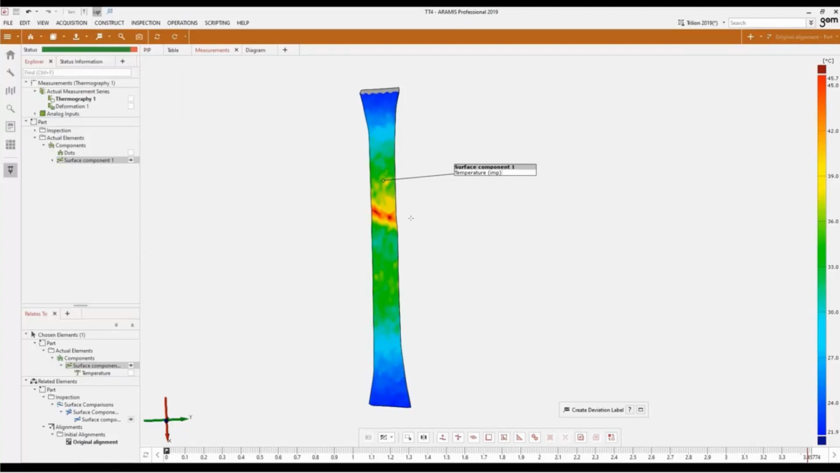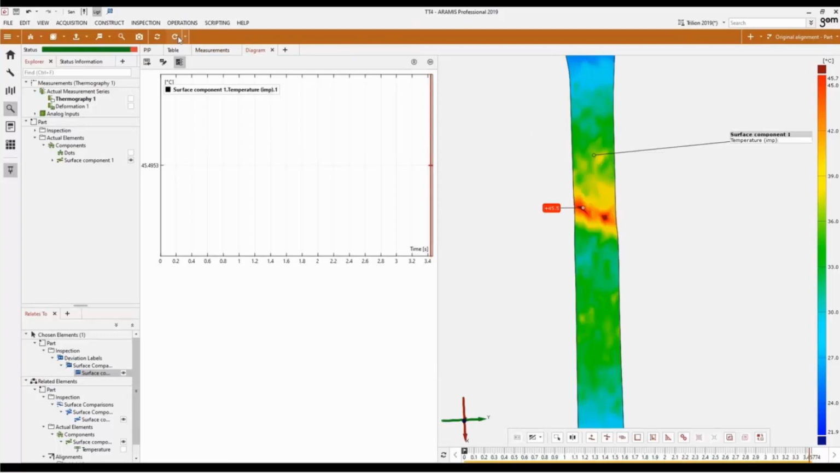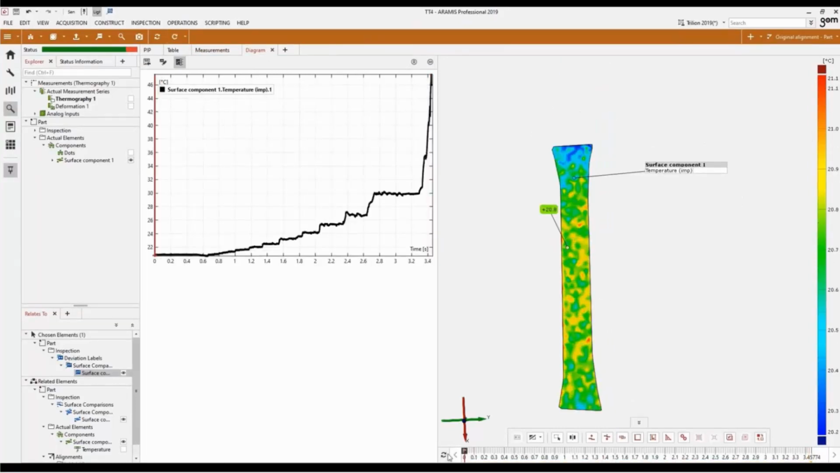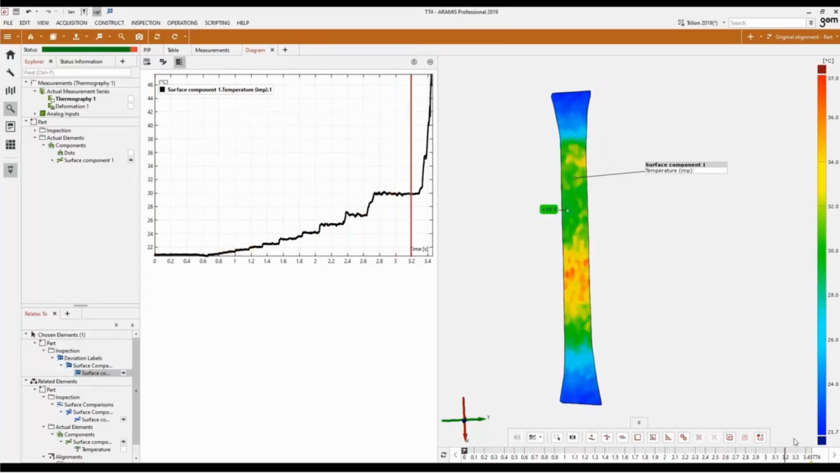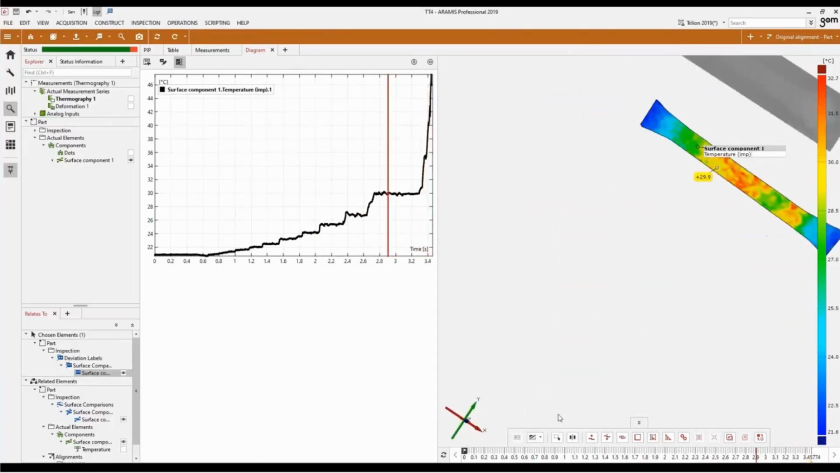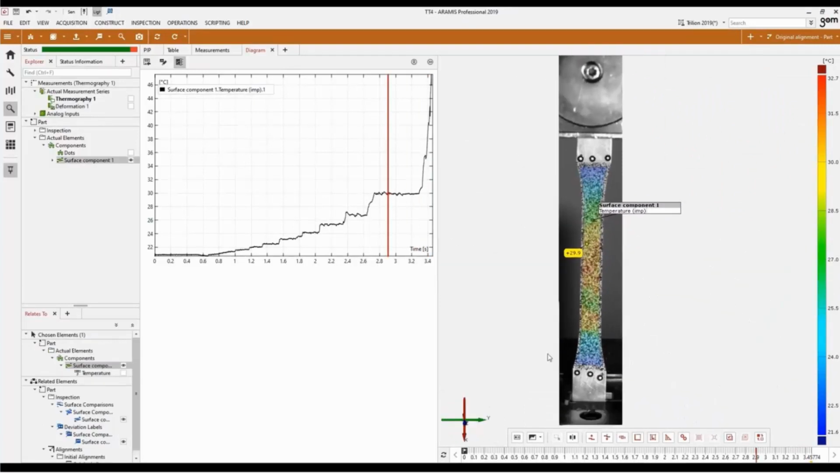I can then plot a specific point on this surface here and see its change over time in the diagram. So I'll go ahead and take a look at the diagram now. And you can see there at that specific point over time, that temperature is going to increase and so ultimately fracture. I'll turn the image back on, and then we can start doing our normal inspections like we would in ARAMIS.